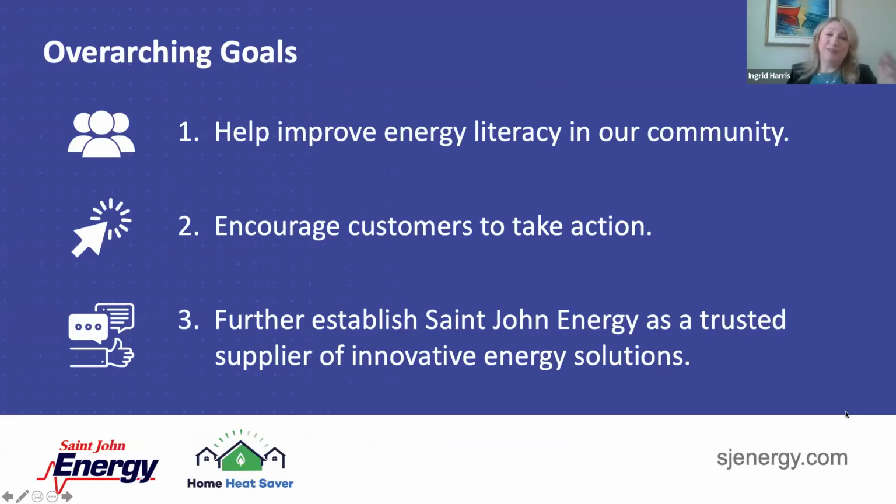We really wanted to do something to help our customers better understand their home heat loss and how to improve it. And while doing that, it certainly led us to continue to build St. John Energy as a progressive and innovative utility in the community, and build that trust in our community that we're providing them with neat solutions and ways to make their home energy more efficient. Awesome. So those were our goals, and we'll go on to the next slide.